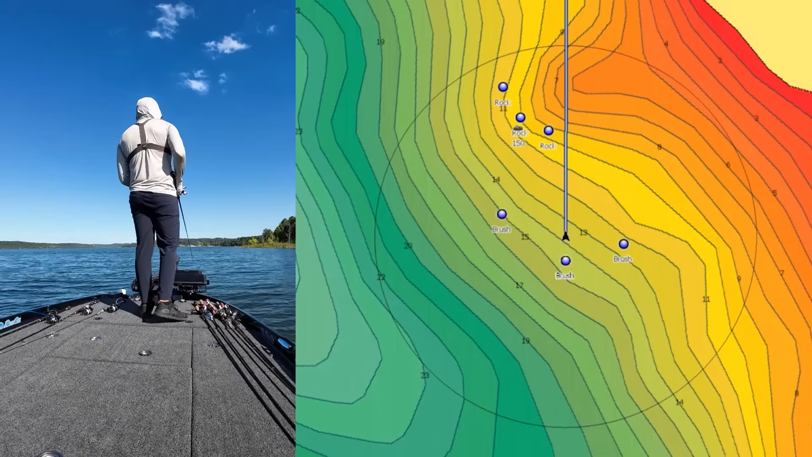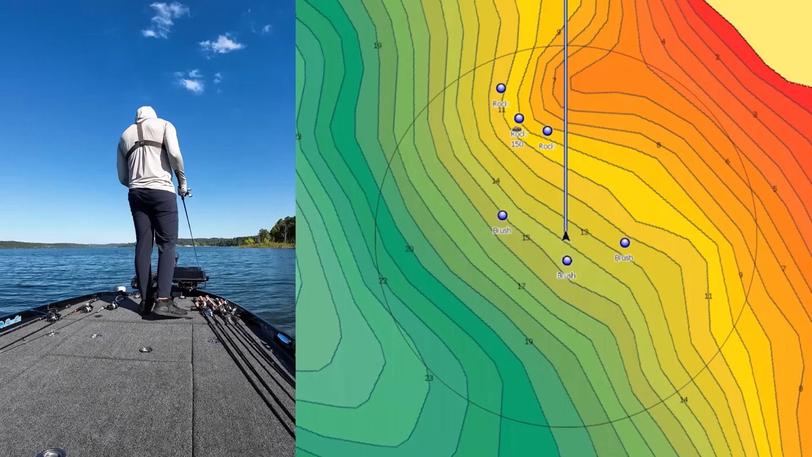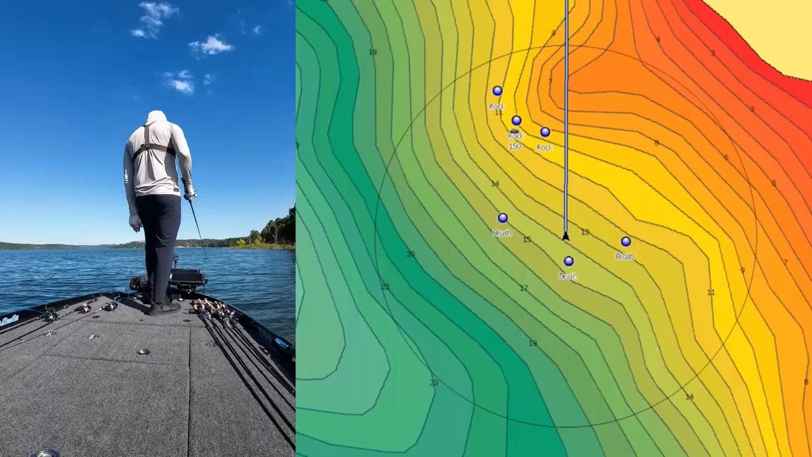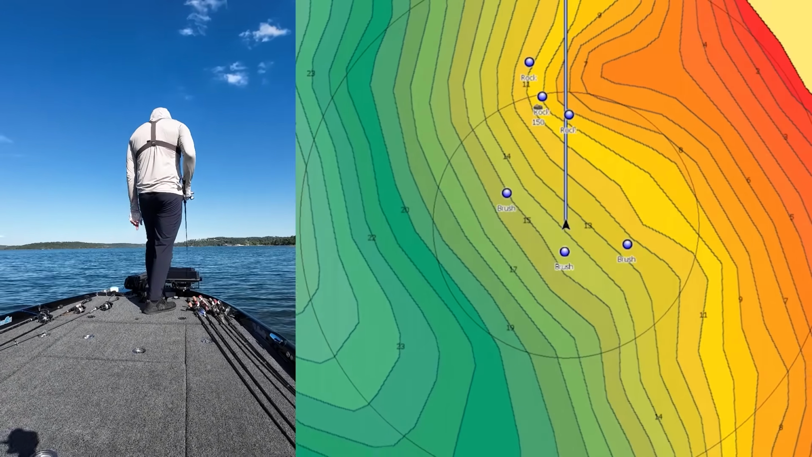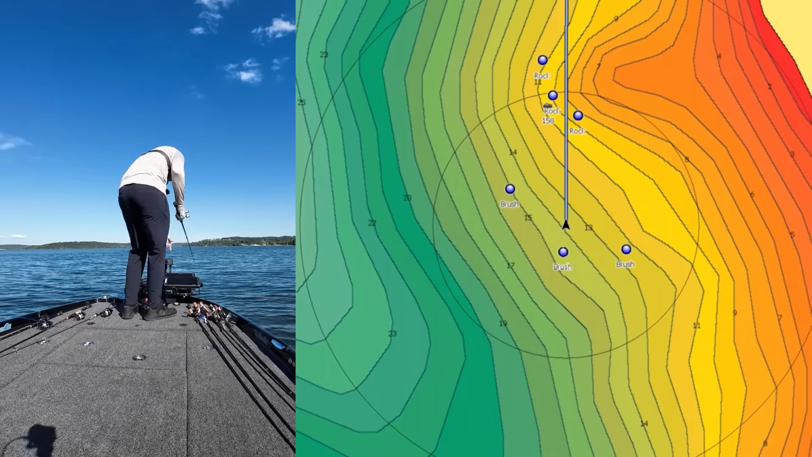So we're about to make it up here to one of the really good looking rock piles, and I want to show you how I'd line up with the traditional waypoint method. I just have a front graph here with mapping that's linked to my back graph with a network cable so the waypoints transfer, and all I'm going to do is line up my arrow. I have a 0.1 heading sensor connected on my boat, so the arrow is always pointed directly in front of the boat. I have a range ring and a heading arrow set.